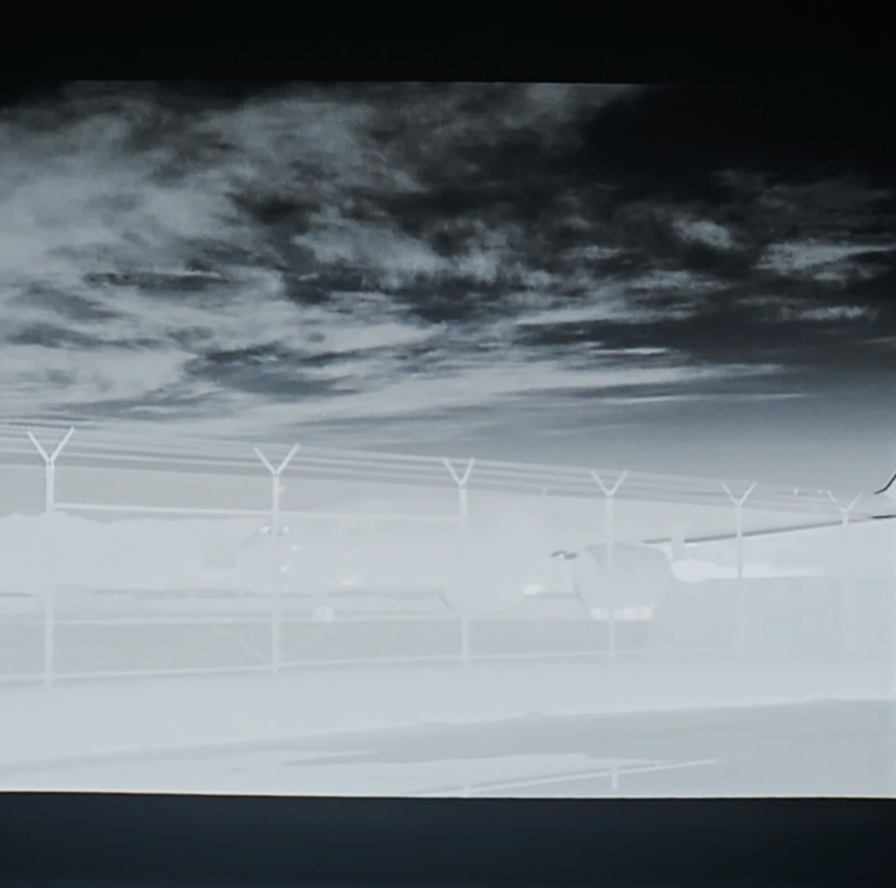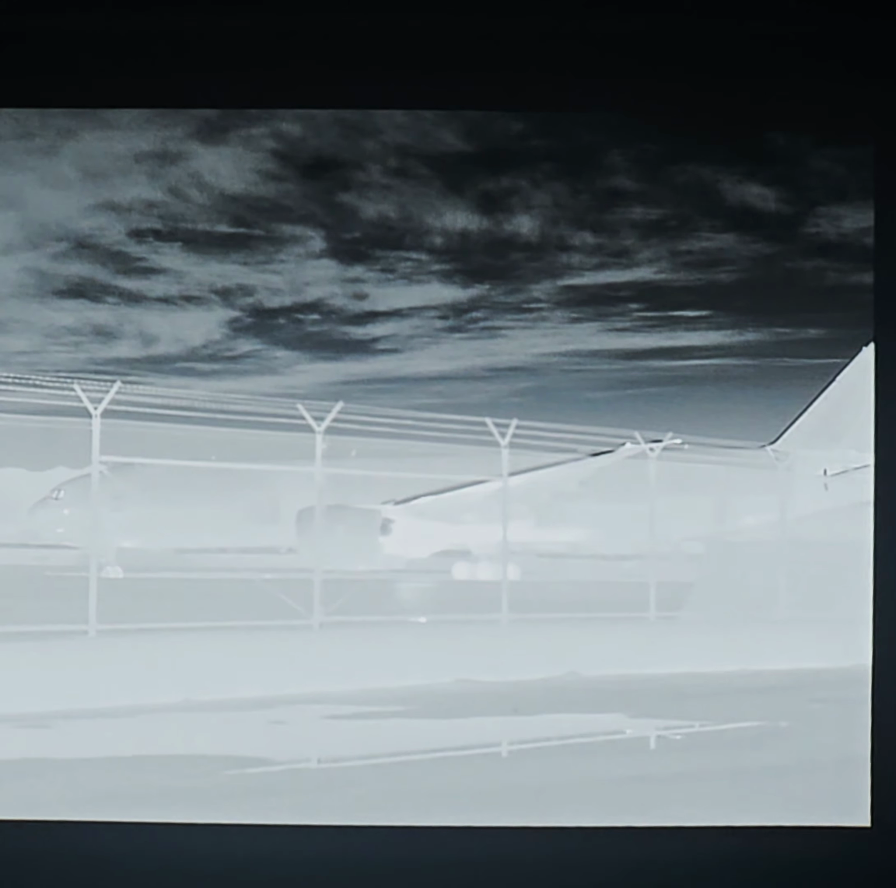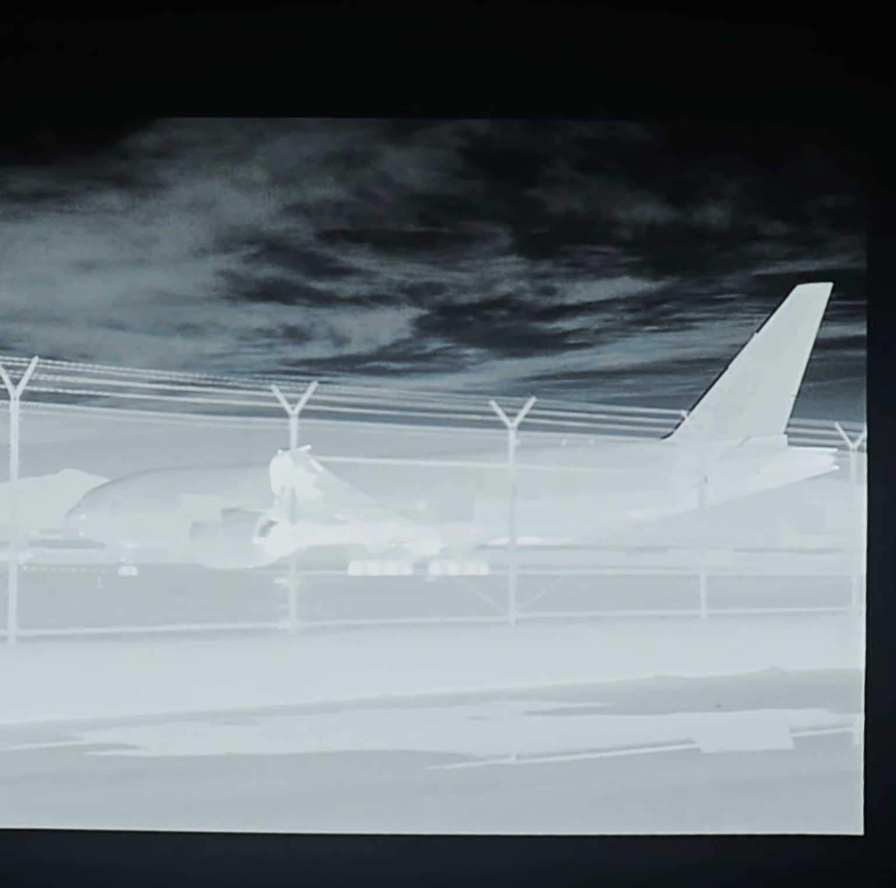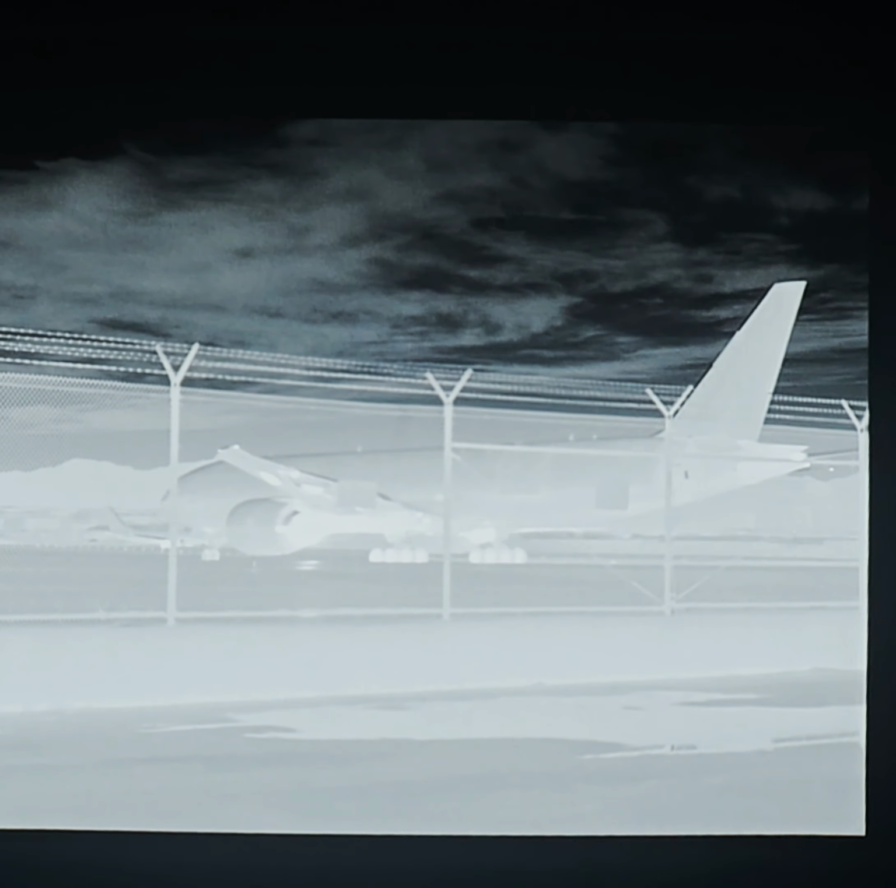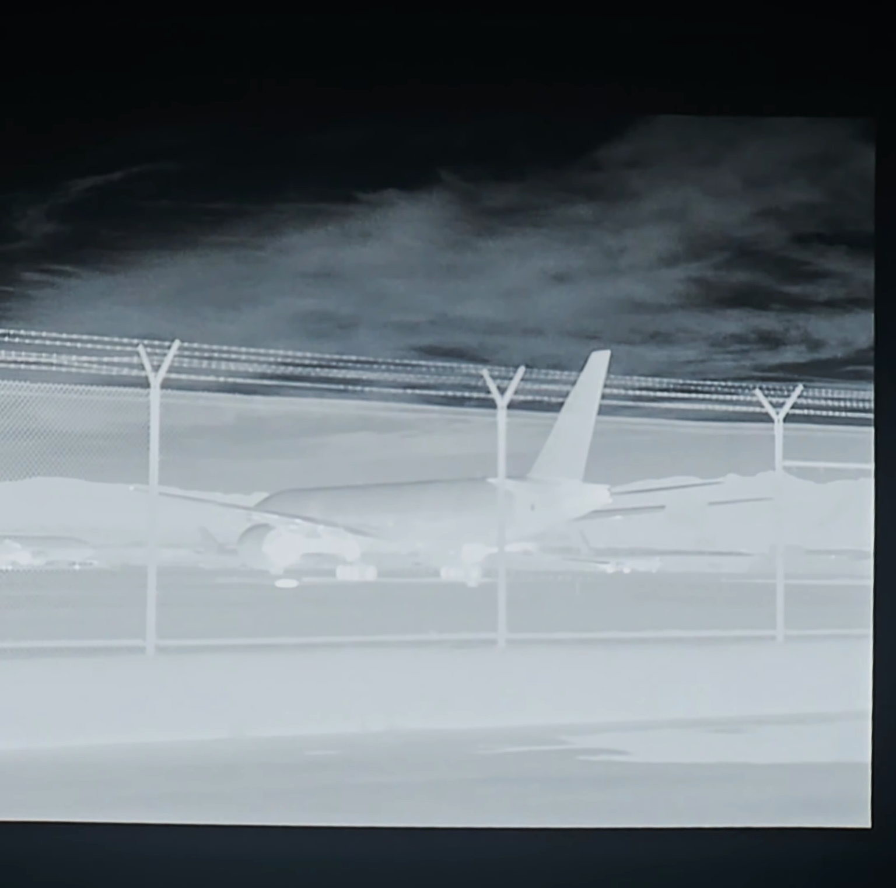So this is a cargo 777. I forgot the airline, but let me just enjoy this clip. This next one after this 777. And here we have a China Cargo Airlines coming in.